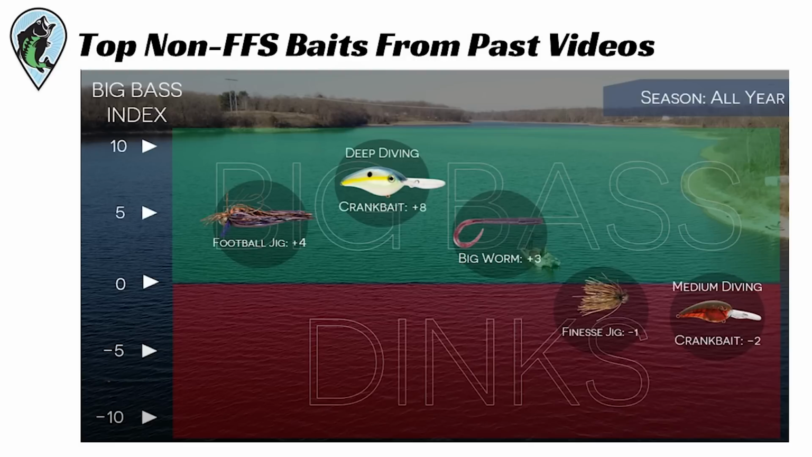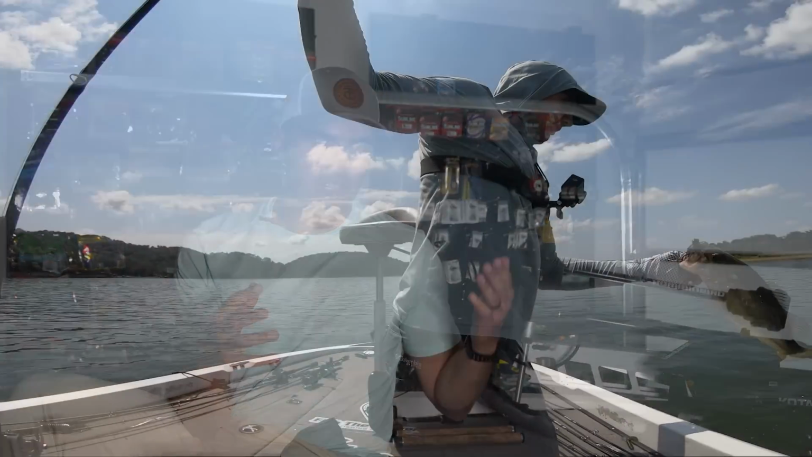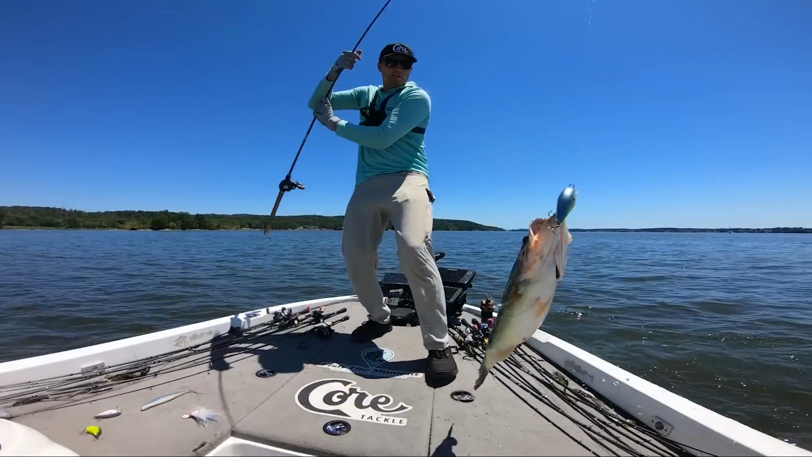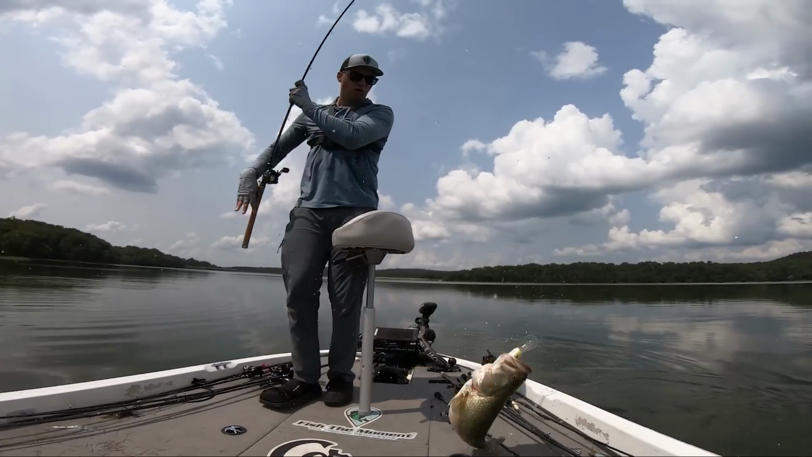But basically my findings over a 5 to 7 year sample set is that I caught the majority of my big fish on a football jig, a deep diving crankbait, and a big worm. Those are my big fish baits offshore. If we take a look at the baits I caught my fish on in my non-forward facing sonar trips, I basically caught them on a football jig, a big Magnum square bill, and a big 10XD oversized crankbait. That's what I caught the majority of my fish on. I also caught some on a 10-inch worm in one of the trips.